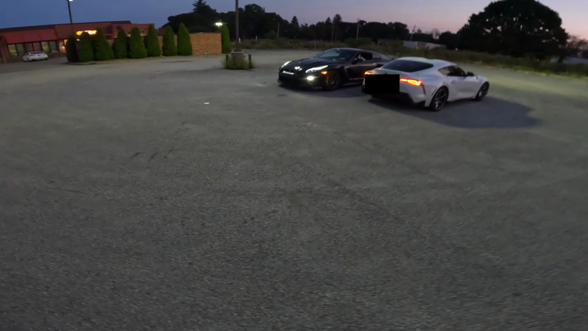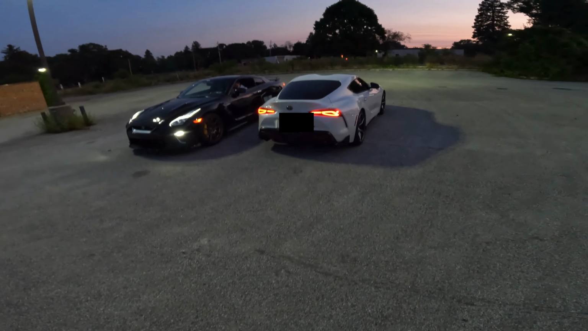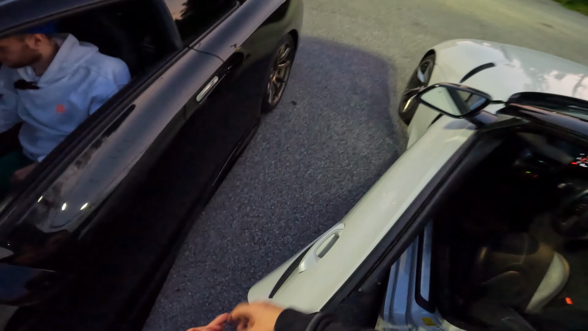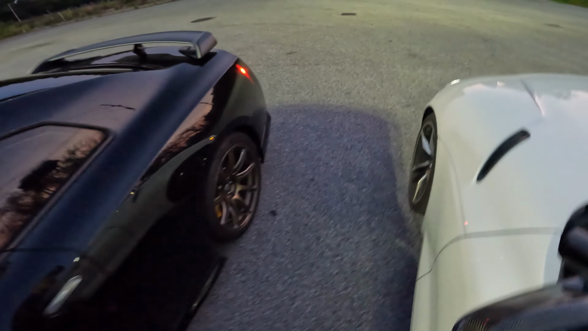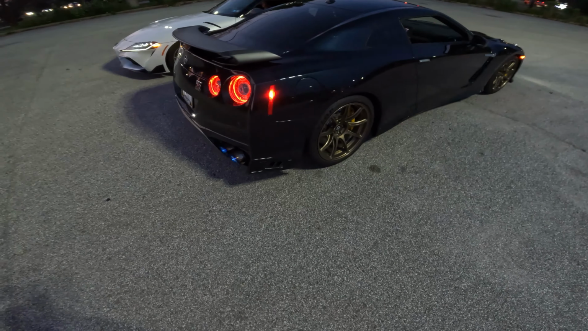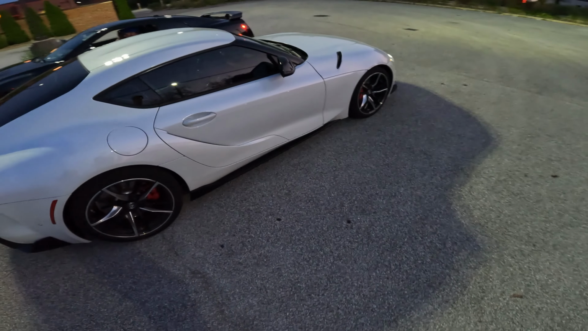Alright bro, we doing a little POV night drive, me and Aldin, the T-Spec and the Supra, and we got Michaela and Aldin's girlfriend, Camry. Get a little walk around. Nice clean this thing, we got a meet today, just cleaned it up, except for the wheels. The wheels are dirty as fuck. Alright bro, you ready? I'm ready.